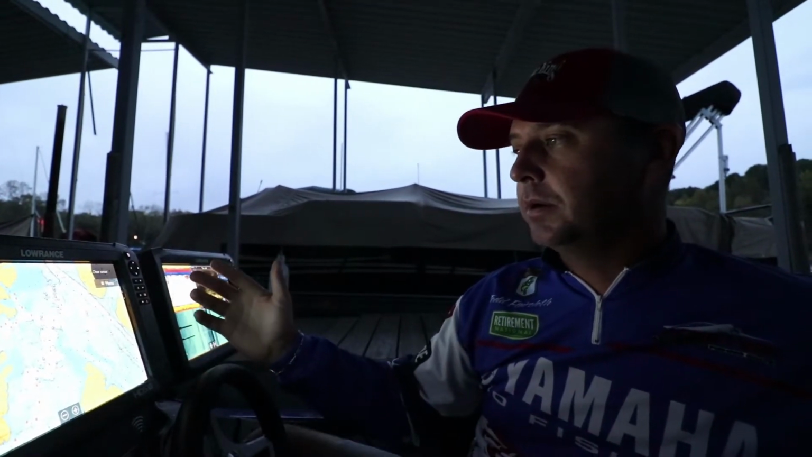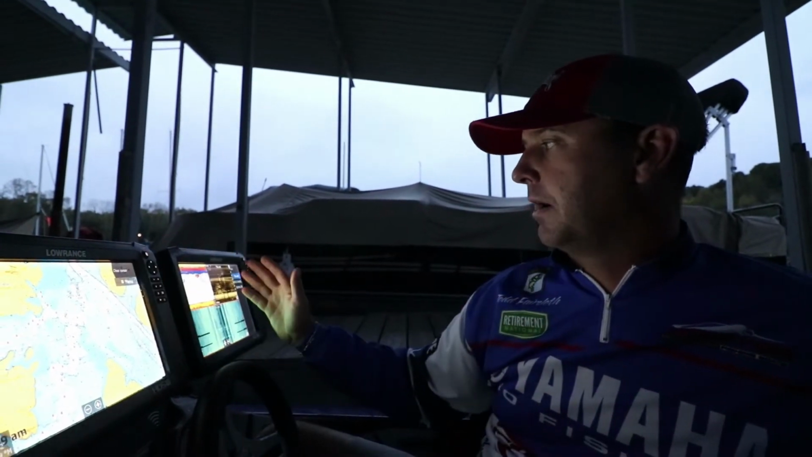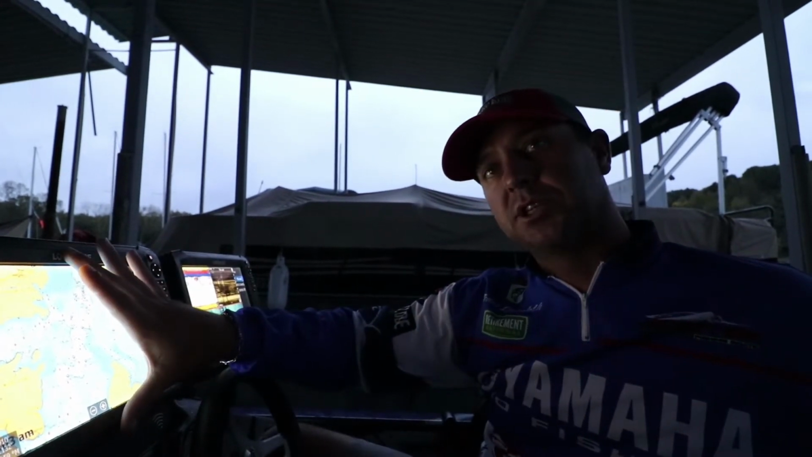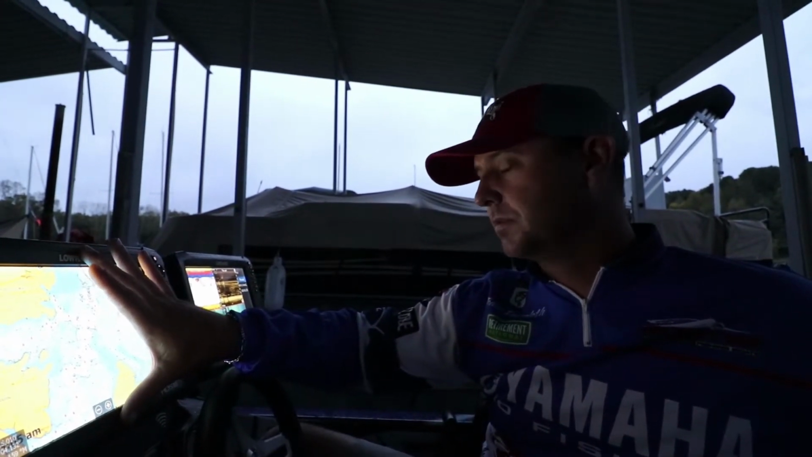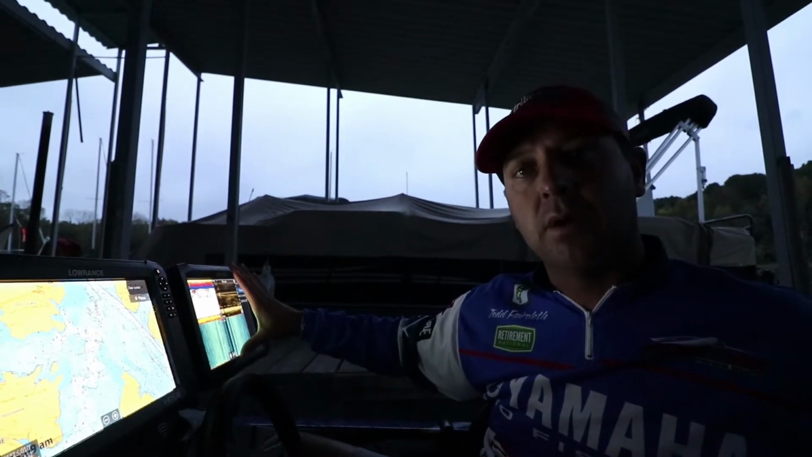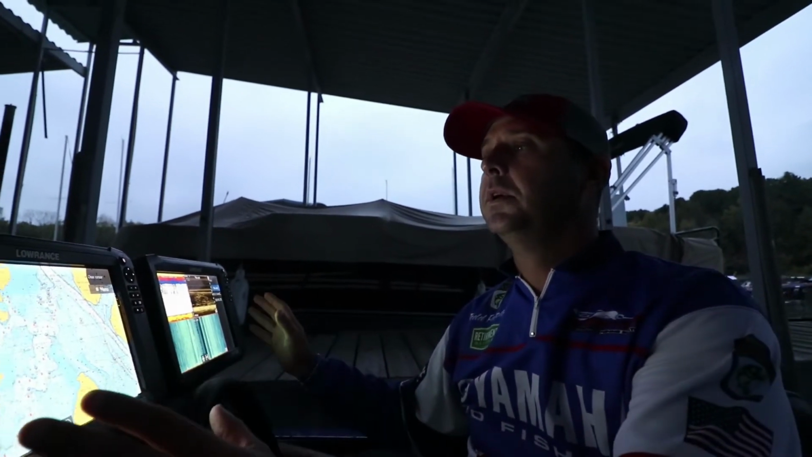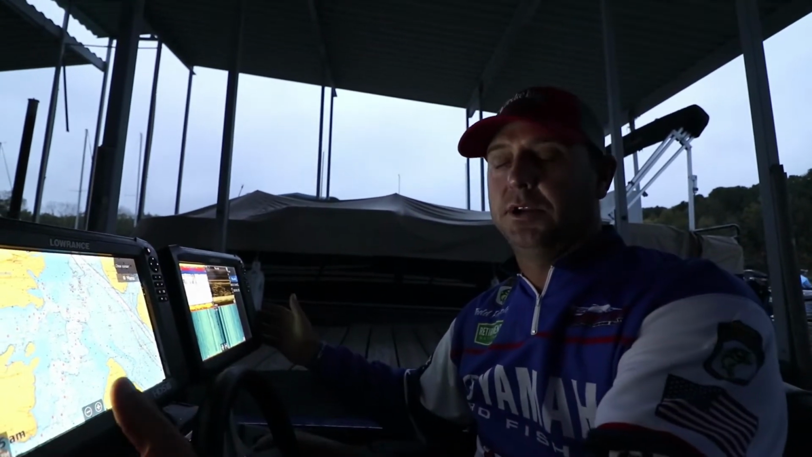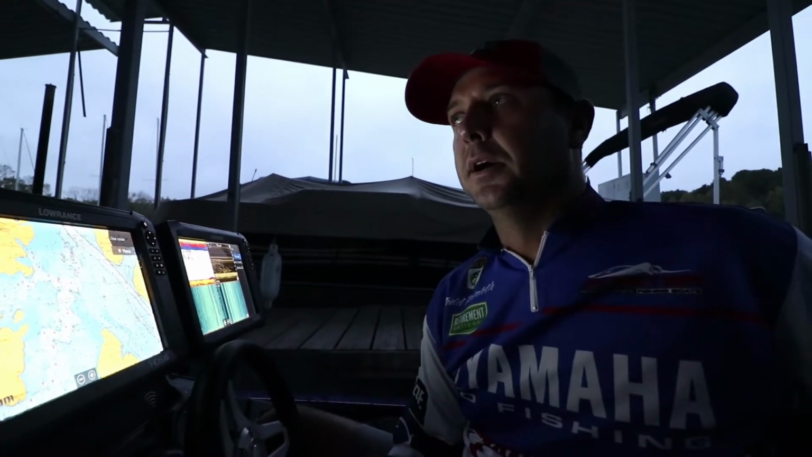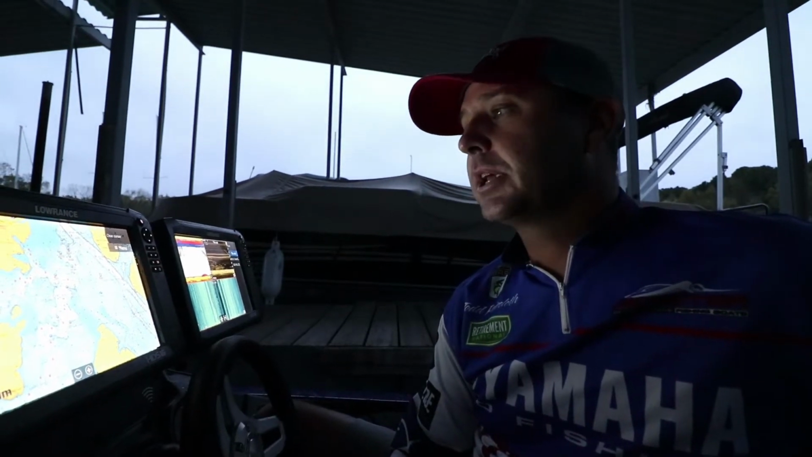Once I start idling around on a specific spot, if I want to use full side imaging, I'll switch that over on this one here on full side imaging. Maybe just run a map and sonar or down scan over here. So there's a lot of different things you can do that are beneficial for running two units and helping cover a lot of water quickly, I guess you would say.